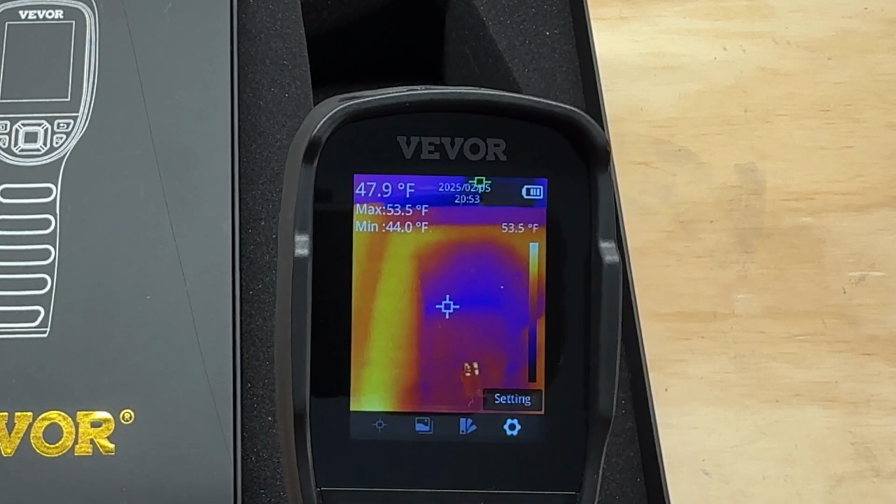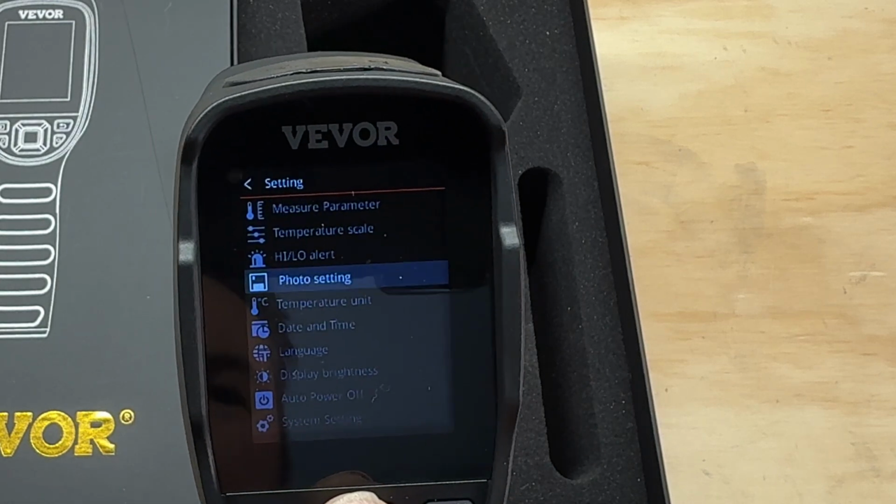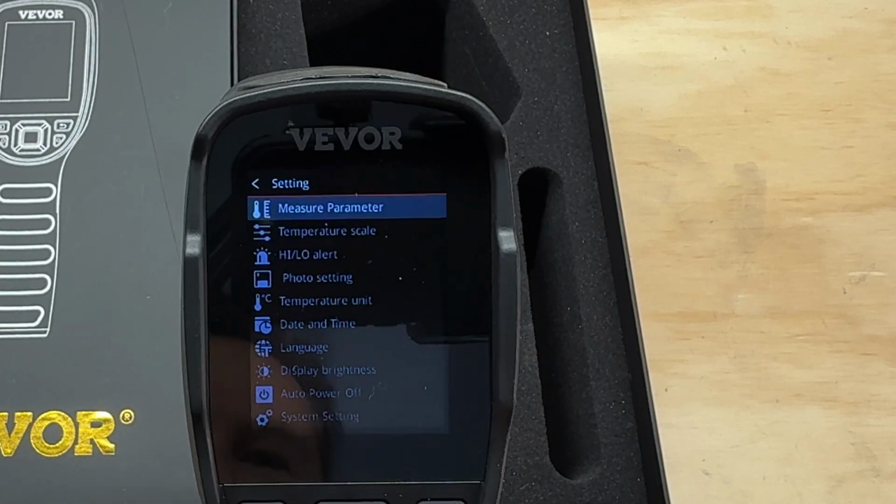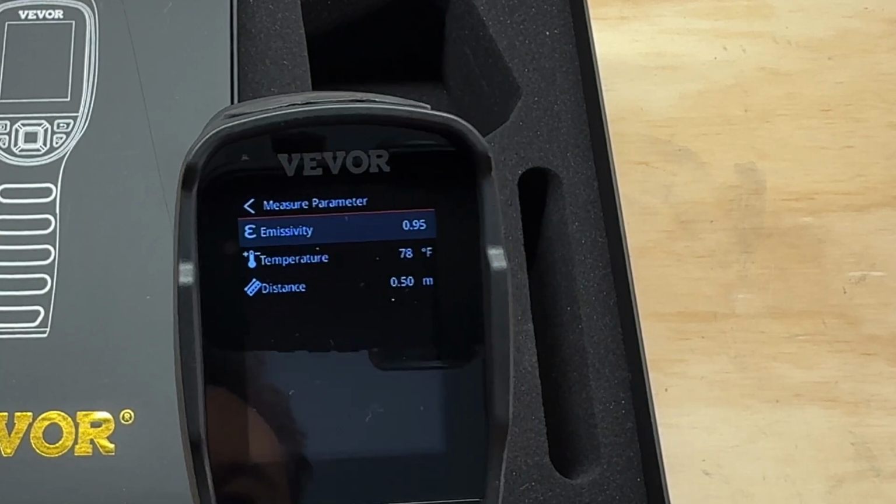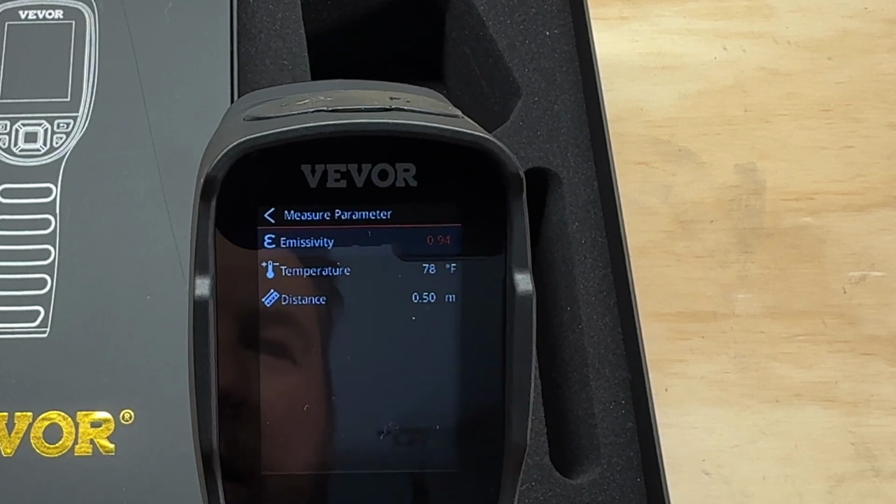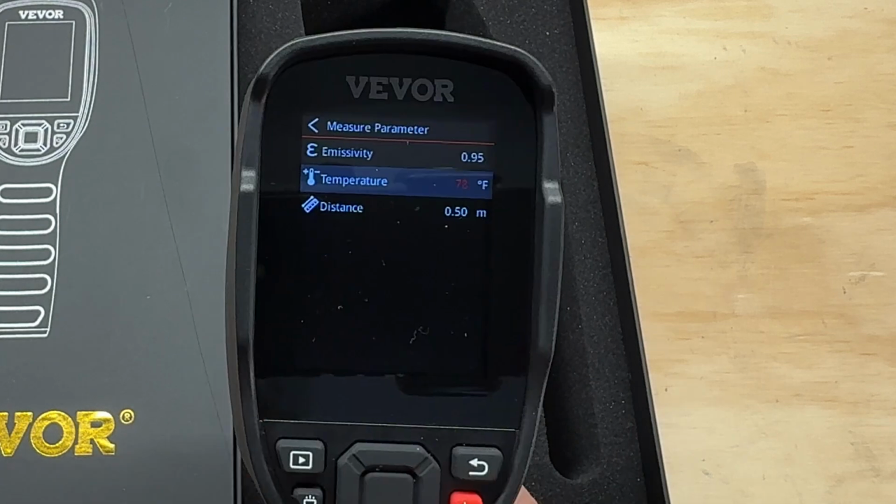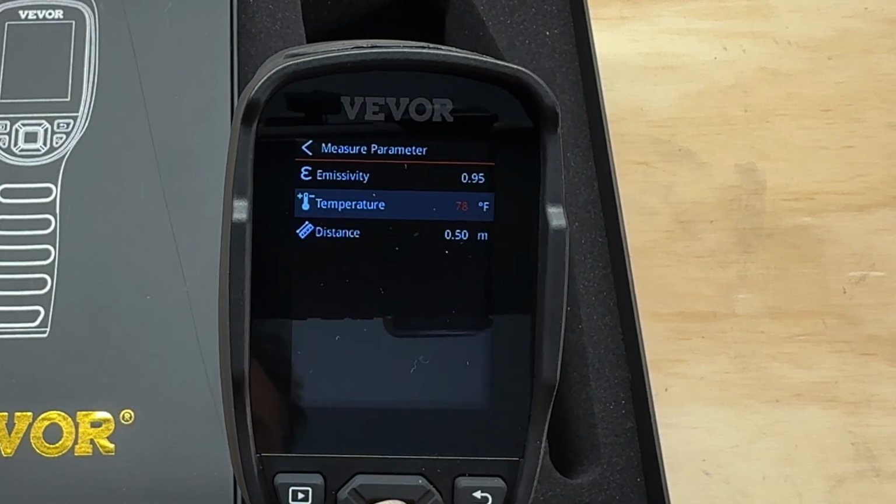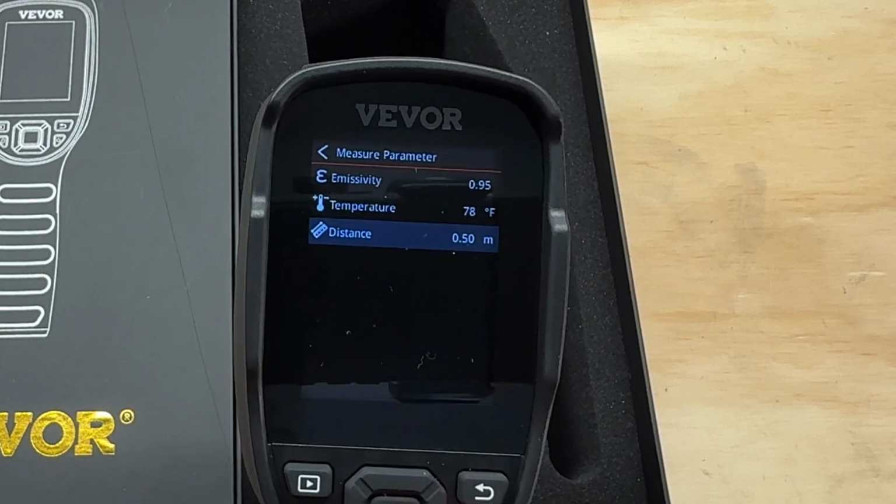And then the last setting is settings, and this is where you're going to change your settings. There's quite a few of them here. You have a measure parameter, so here's where you would change your emissivity setting. You choose that, and then you can go up or down to change it. We're going to keep it at 0.95. Temperature distance, that's the distance of what you're measuring.